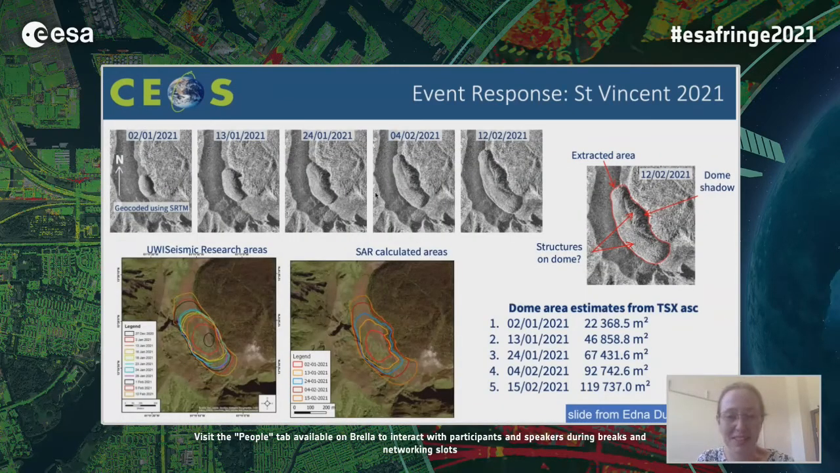So one of the nice things about the backscatter imagery here is that it gives a very detailed picture of the dome growth in an area where InSAR isn't really possible because the coherence was so poor. And I think that scientists at the University of the West Indies found it incredibly useful, as it was able to fill in some gaps in their time series from overflights and photogrammetry.